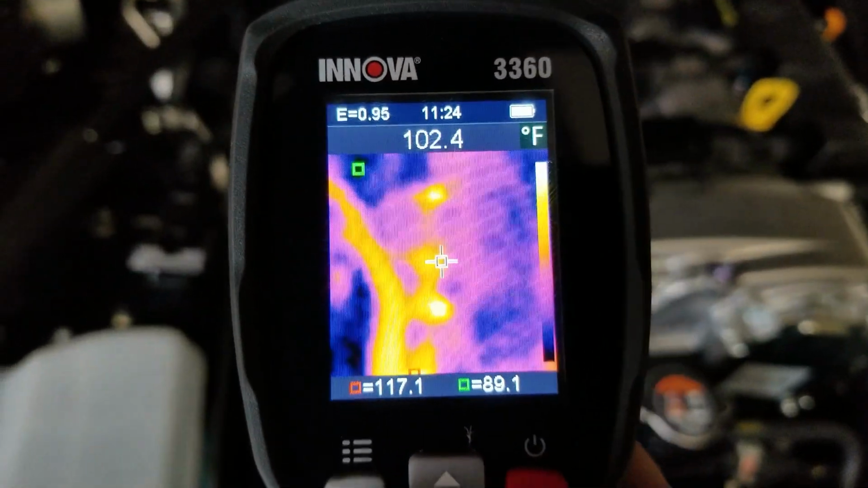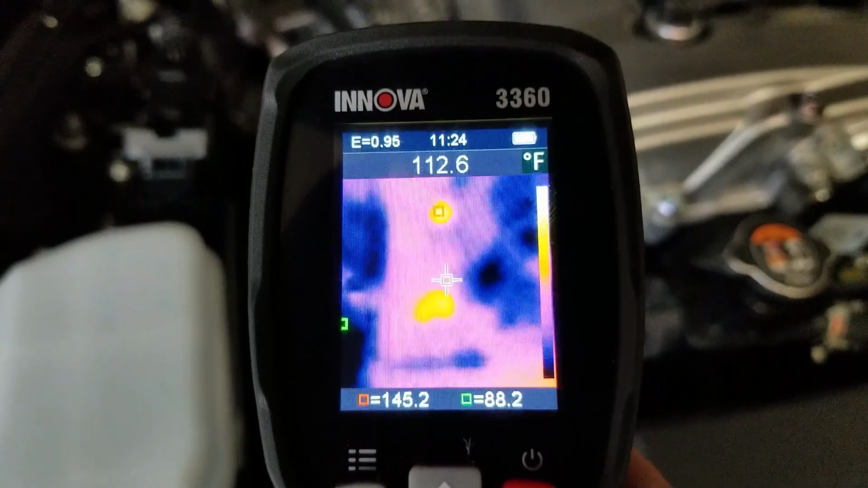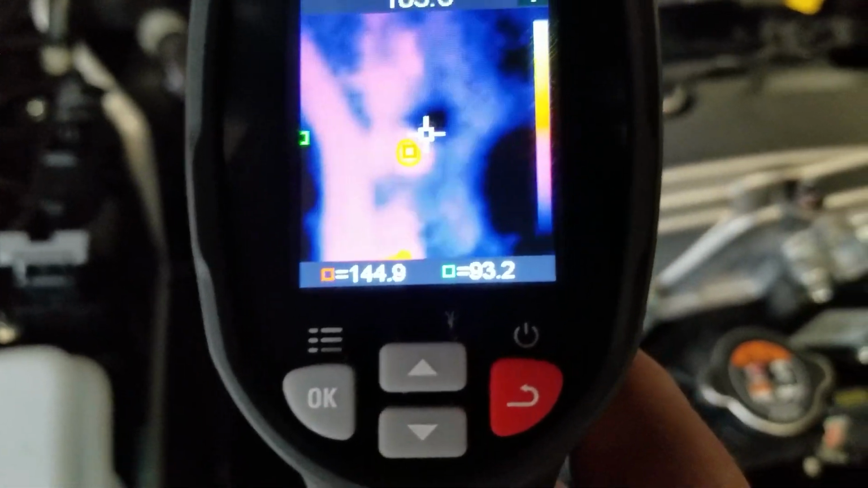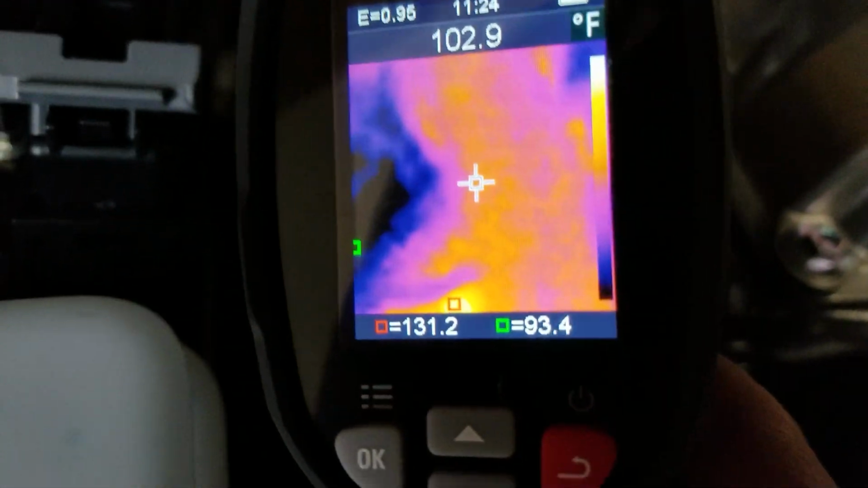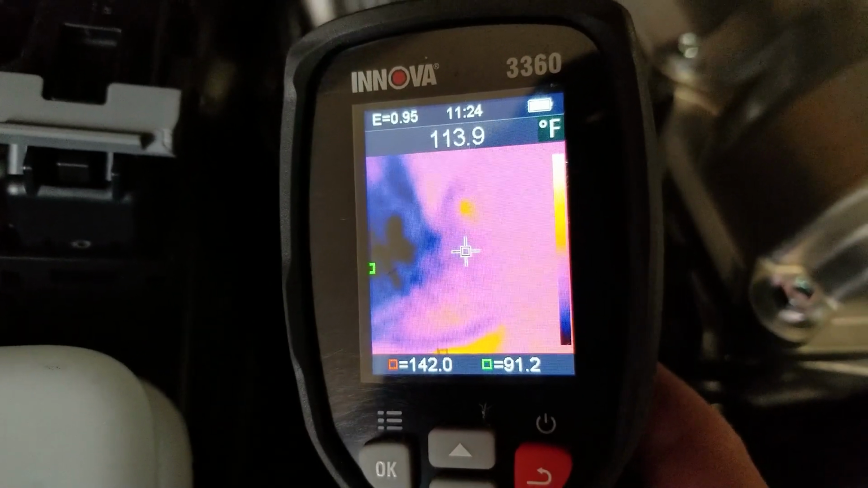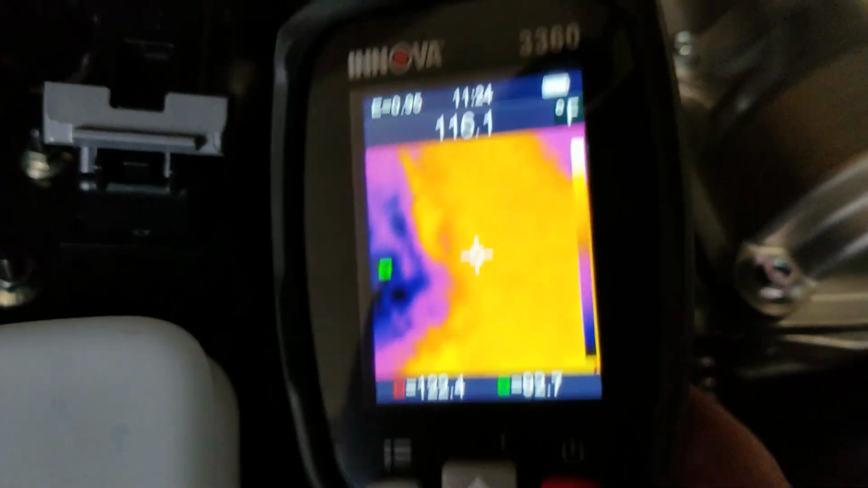And if I look at the exhaust manifold here, you can see it's fairly warm because I was just running it, and you can see some hot areas that are probably going to be the exhaust valves. And again, I can measure that just by pointing at it. So let's get that little spot right there, and it's showing me the hot and the cold spots. So let's get right there, 113.9.